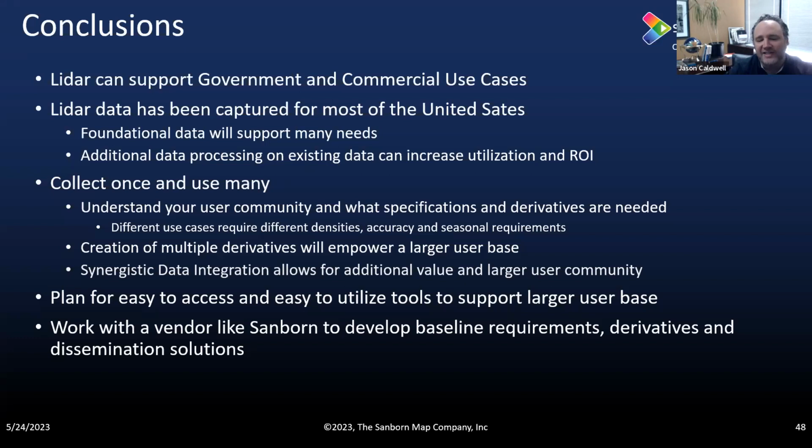Plan for easy to access and easy to utilize tools to support the larger user base. This is huge, right? This gets back to the Geodata Explorer and the thought process of not just saying, hey, the data is available, but making it super simple and easy for the user community to get access and use the data. So overall, as you're developing your baseline requirements and your derivatives and your dissemination solutions, work with a vendor like Sanborn to understand the impact of different decisions you might be making. That might be budget impact, volume of data impact, or how long it takes to turn the data around.